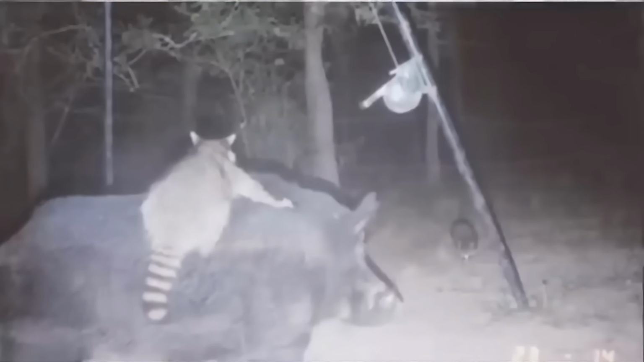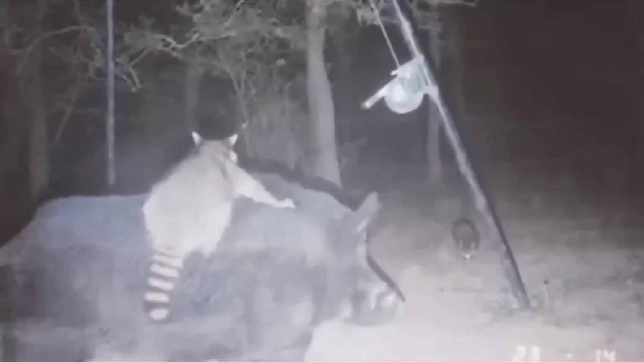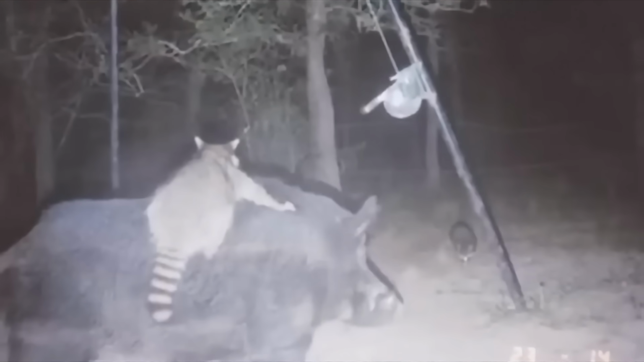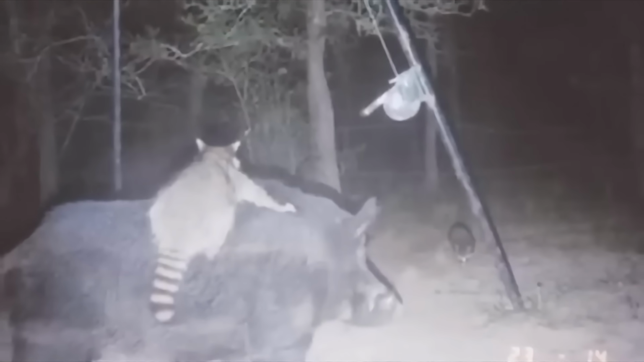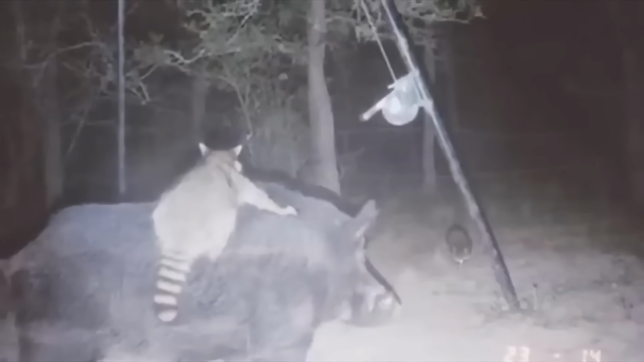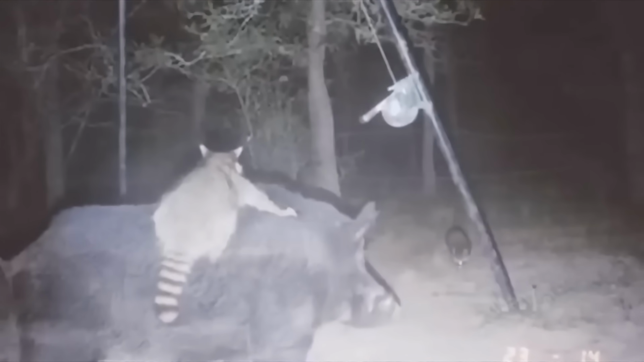But we have seen hogs be helpful in certain situations. For example, this raccoon using a hog as a step stool, getting a literal piggyback ride to get to the corn feeder on this property. Some might argue these hogs aren't all bad, but when they get a look at this next unexplainable photo, they might have a change of heart.